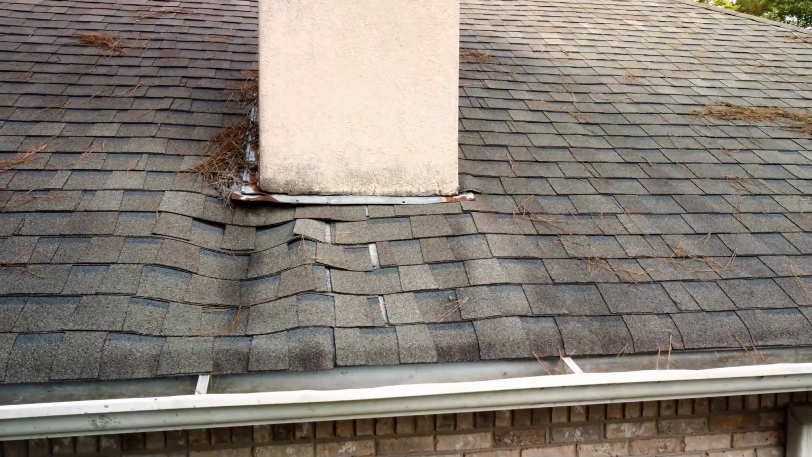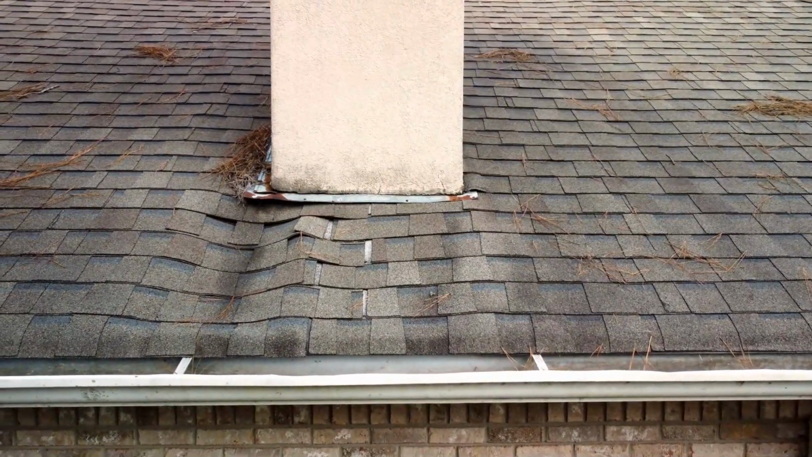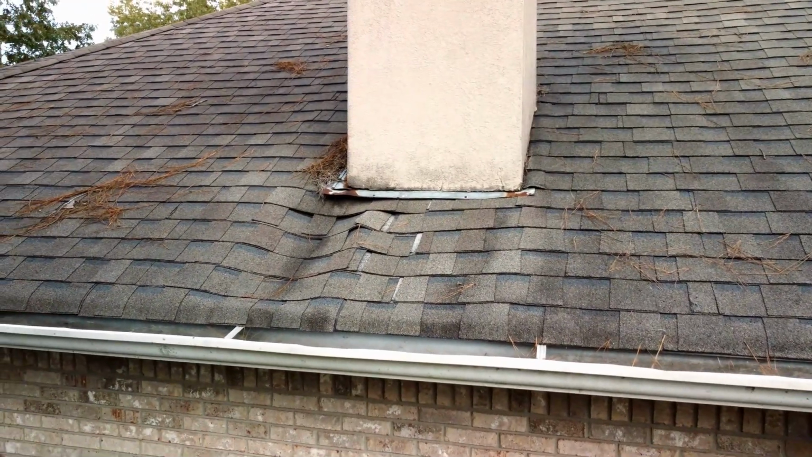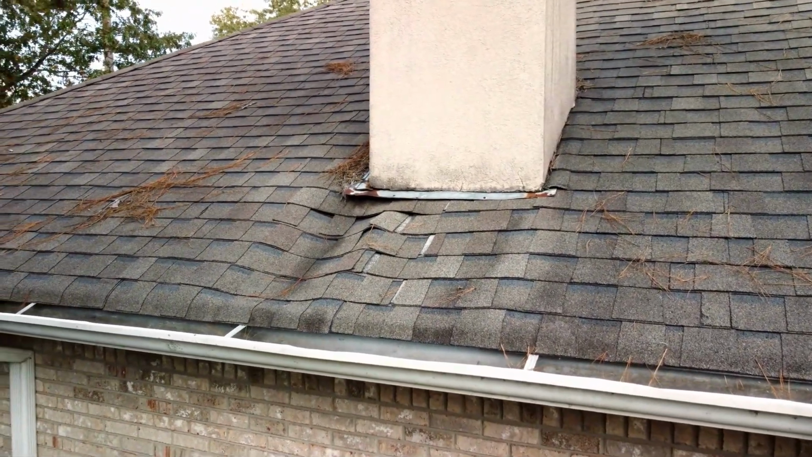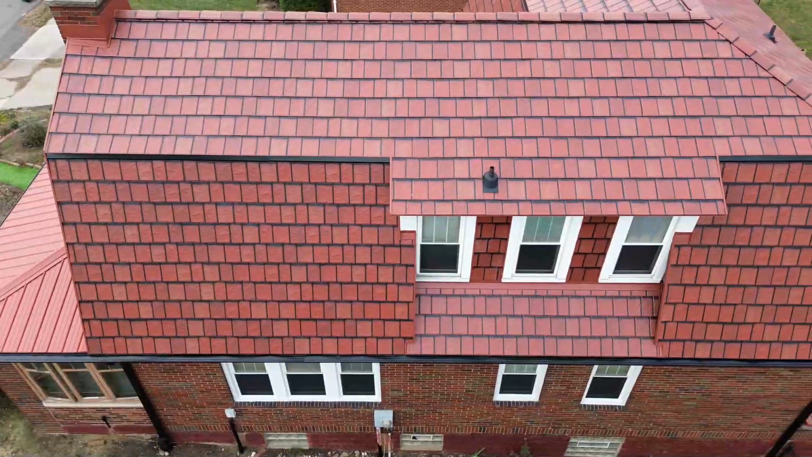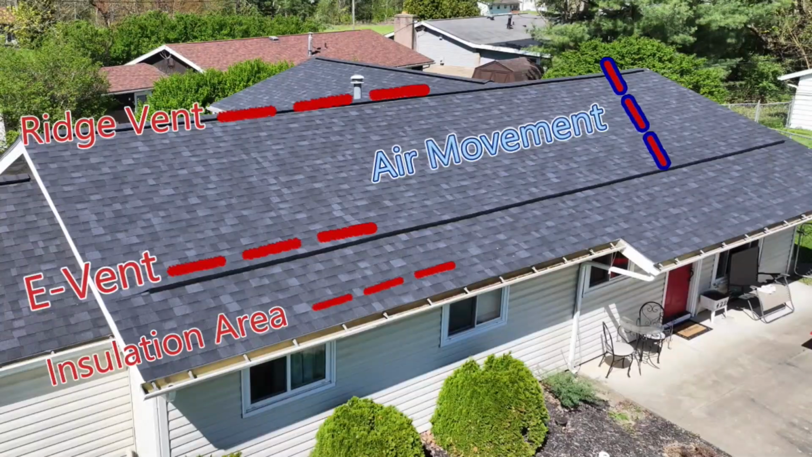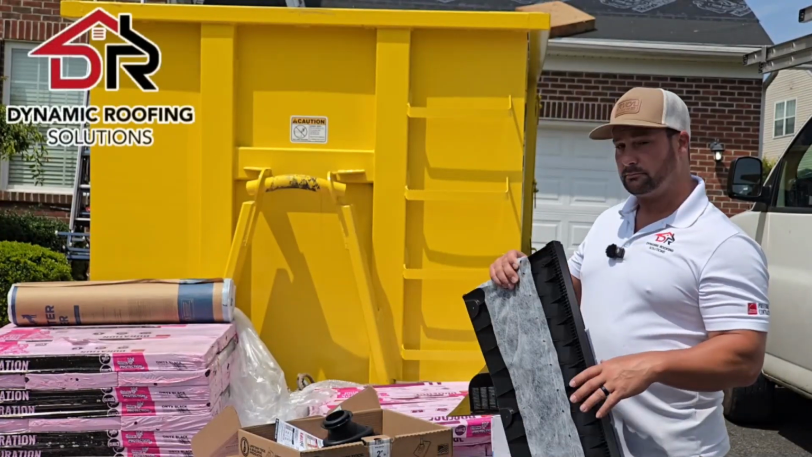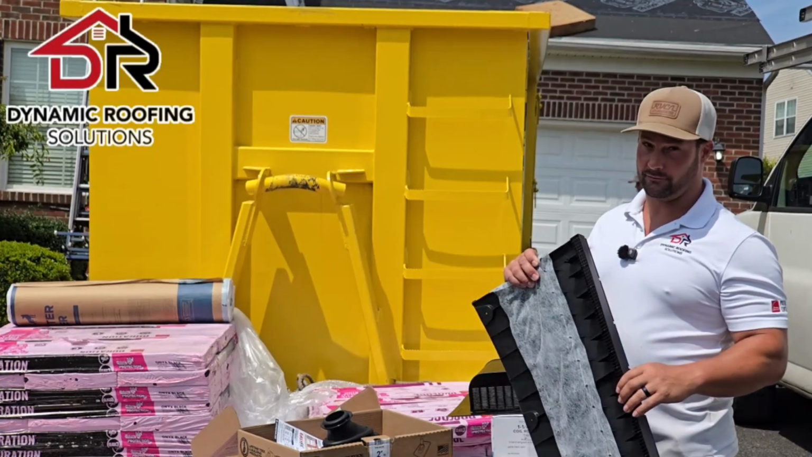But we started seeing flaws. Exterior climate, pitch, and how the home was heated and cooled never really factored into the materials and techniques used back then. Now we have a much more durable asphalt shingle, and in some cases even metal roofing, a better understanding of how airflow impacts our roofs, and a few other pieces of hardware that help us determine where your problems lie and how to correct them.